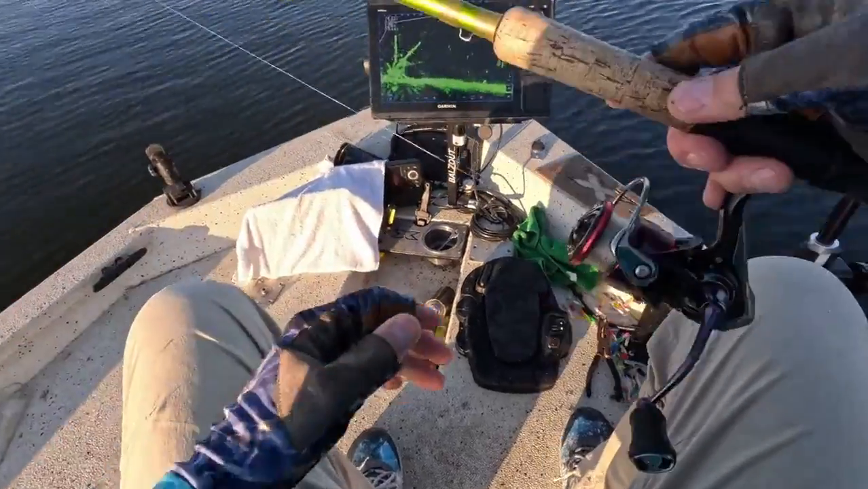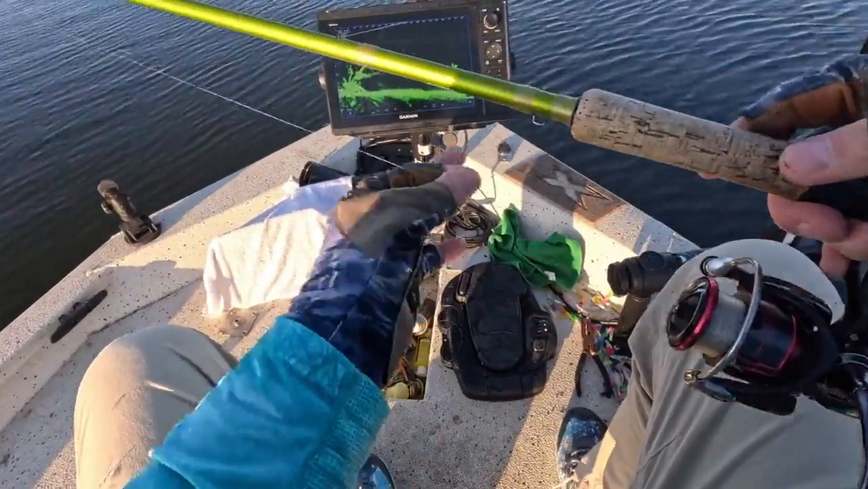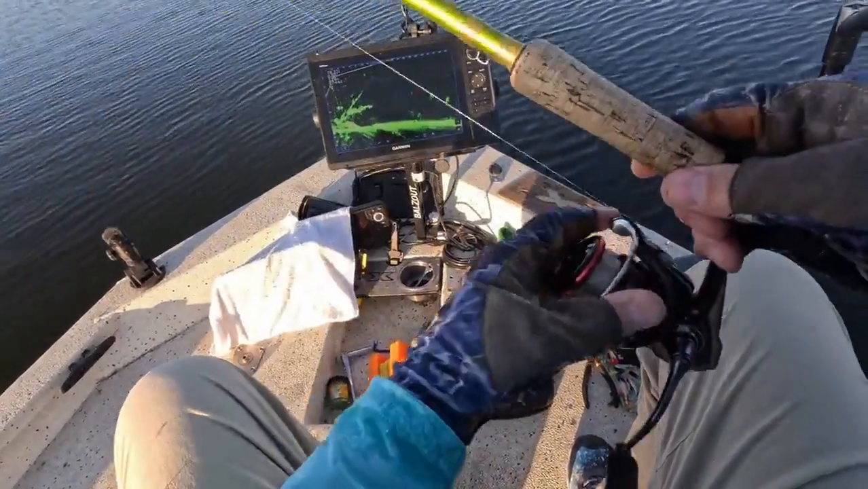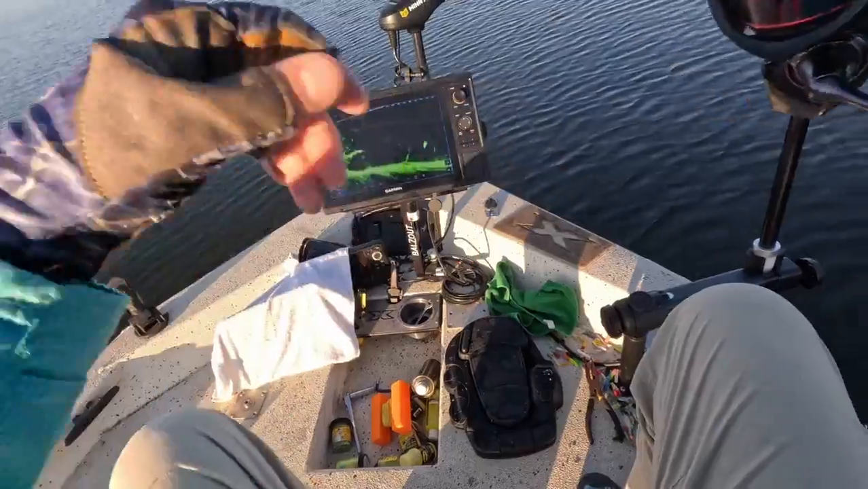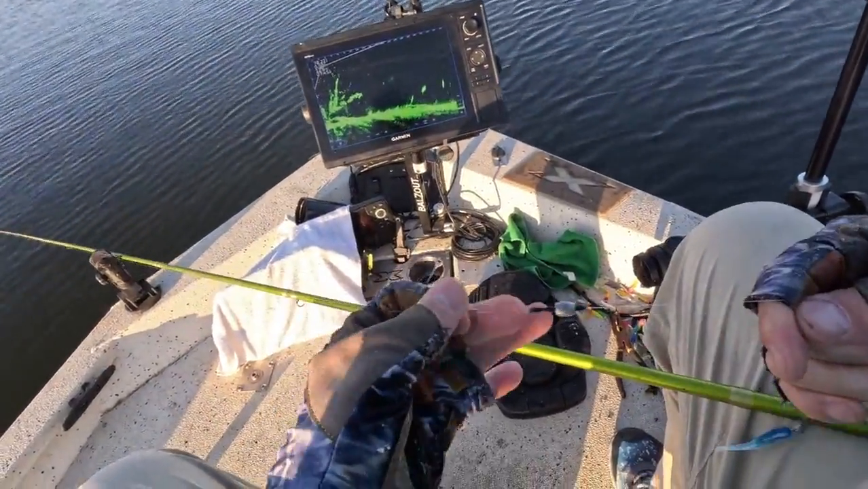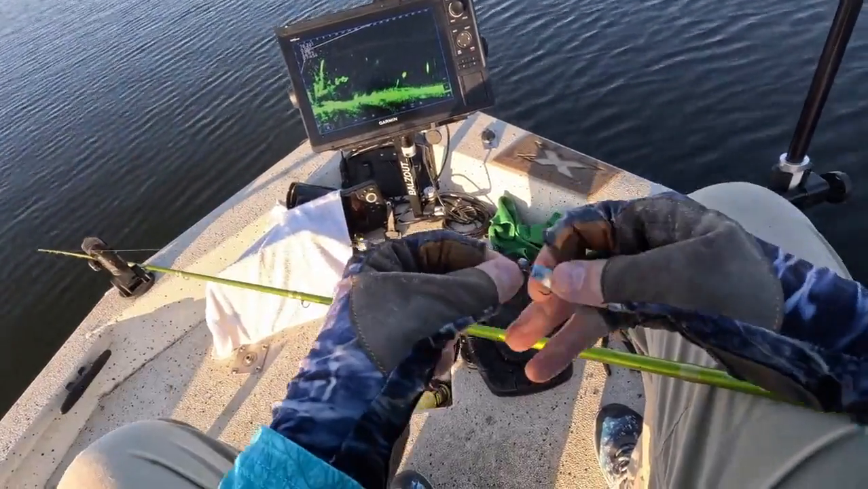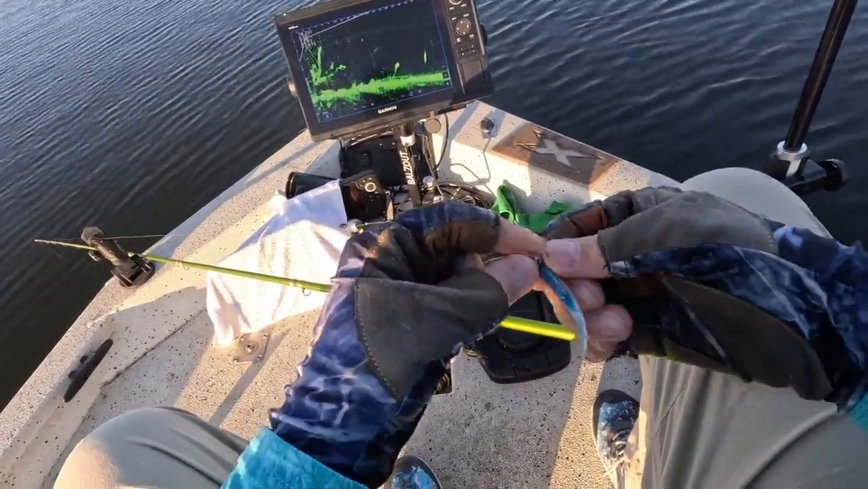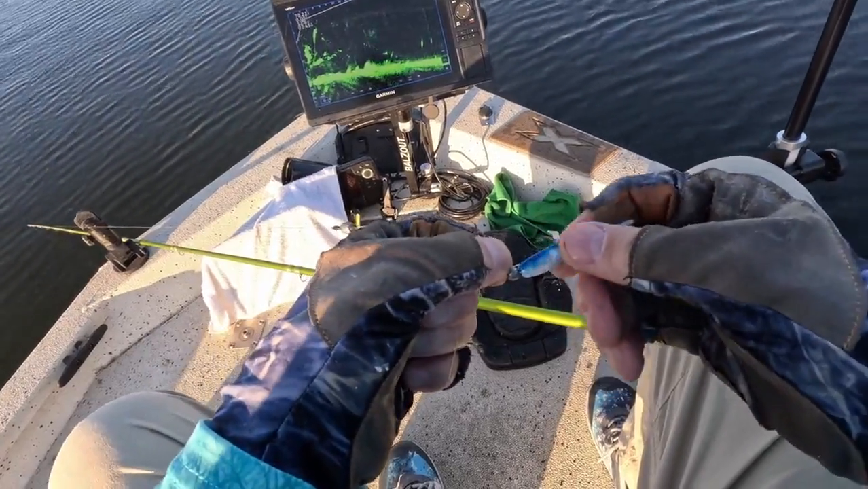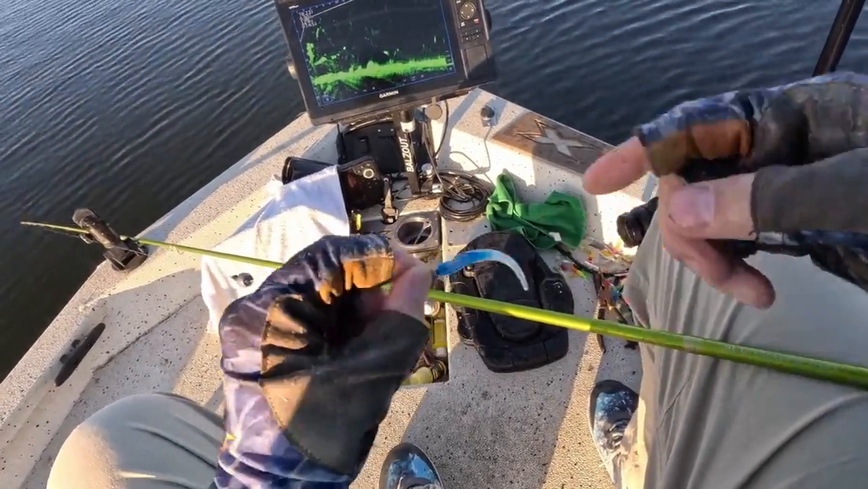Here's the setup. Got my Daiwa Fuego 10-pound test monofilament, 12-foot ACC crappie sticks with cork handle. Got a 1/8 ounce slip sinker pegged right here, and 16th ounce unpainted lead head jig. I got this blue and white Bass Pro Shop baby shad kind of soft plastic.